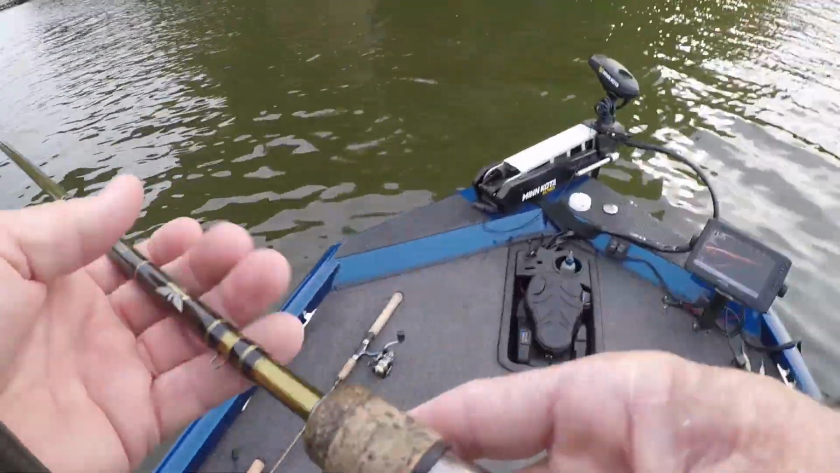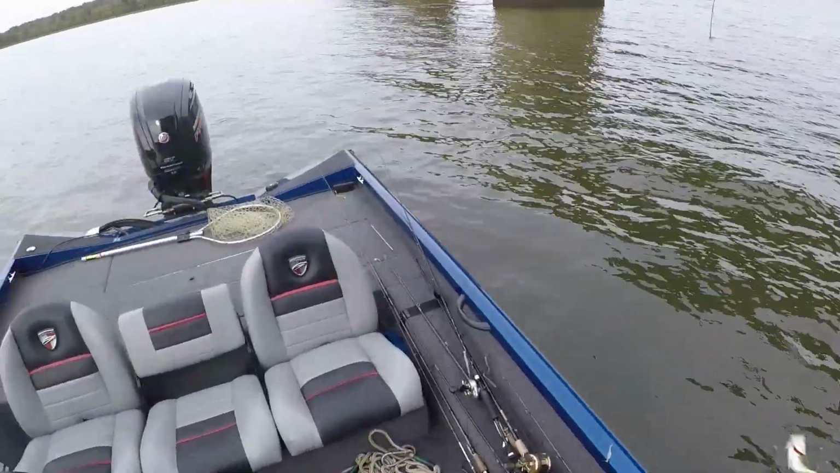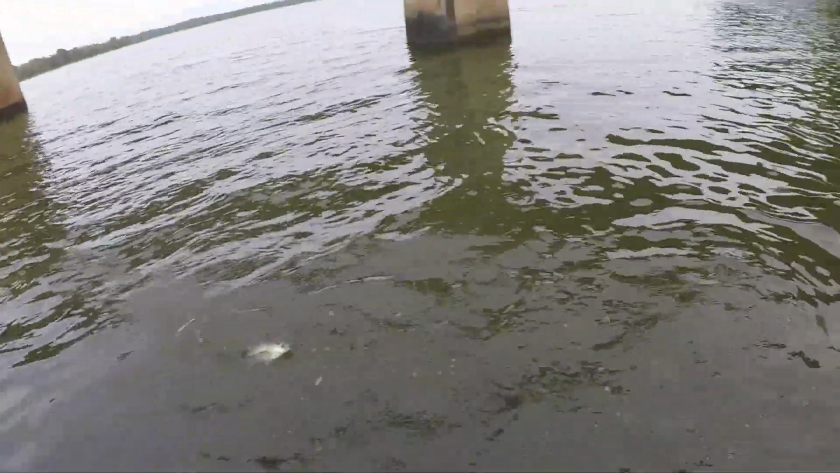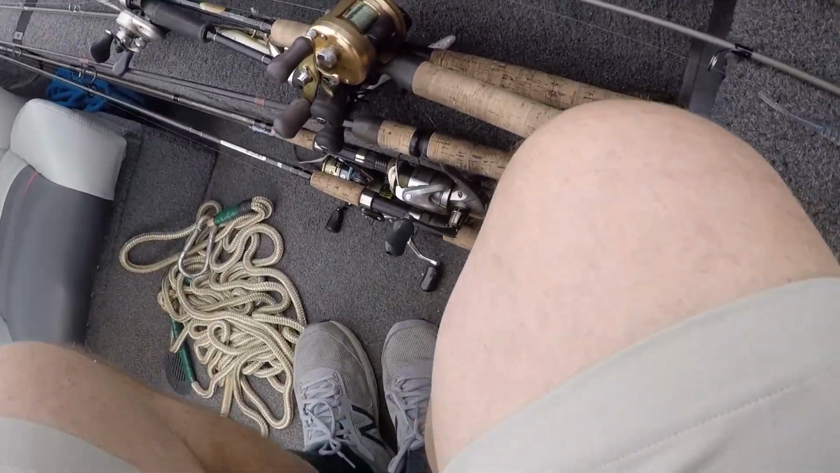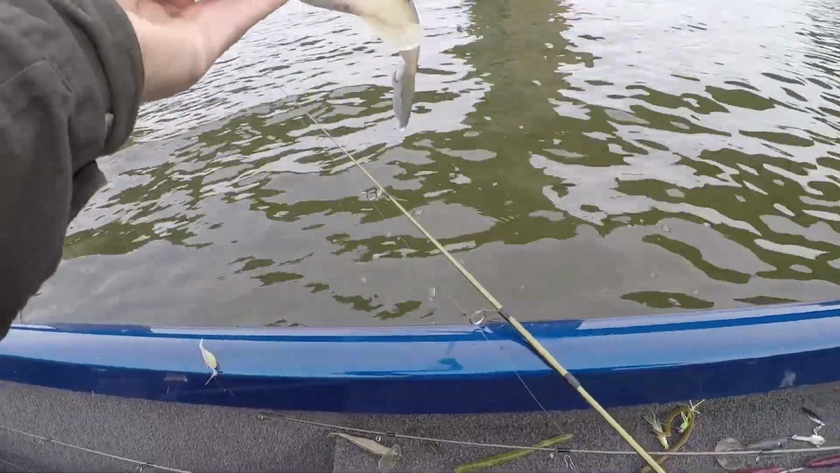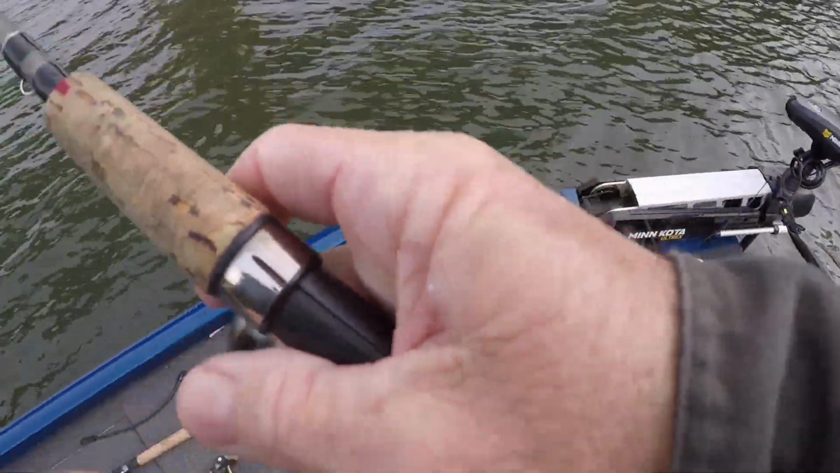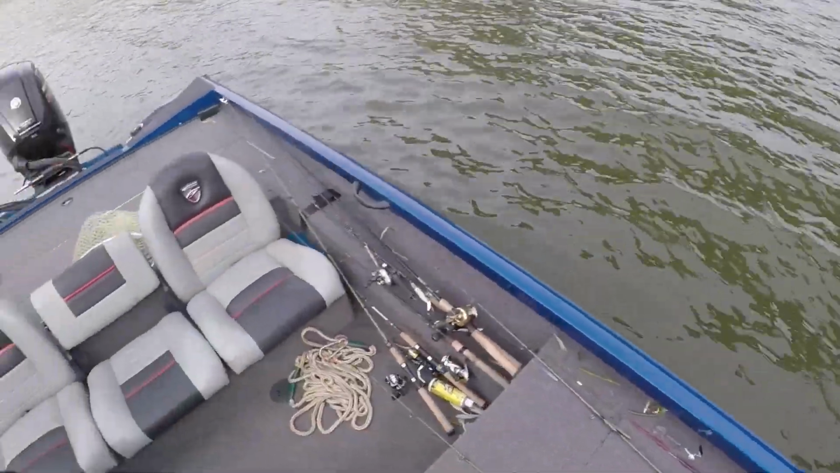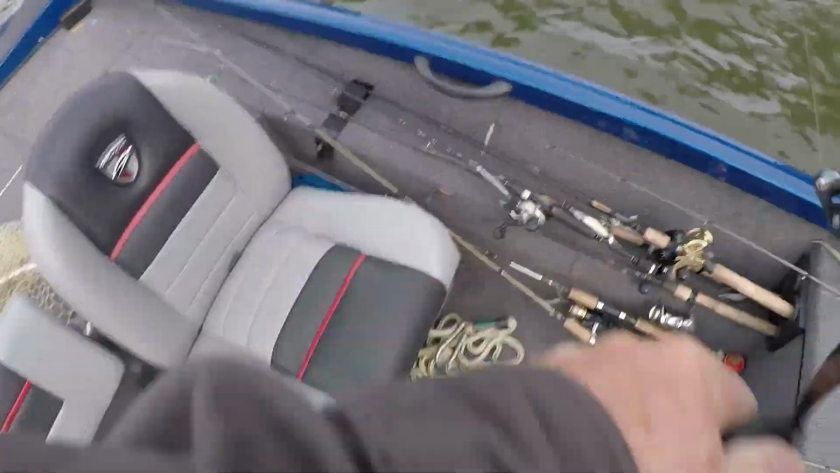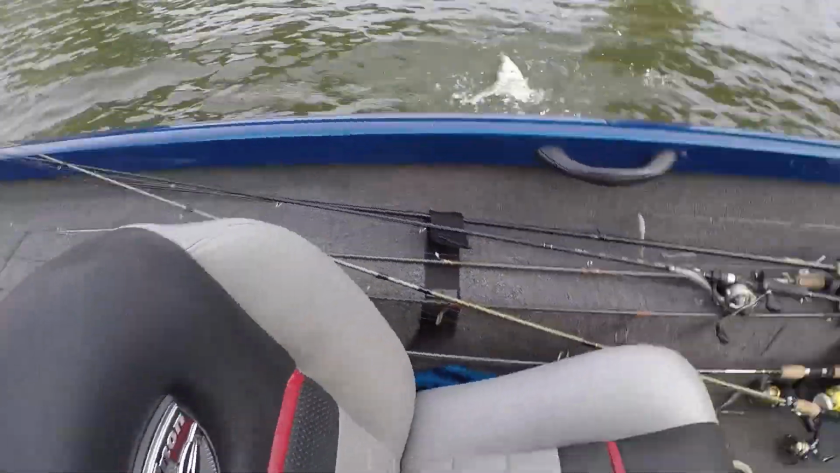Well, guess what, guys? I done fished a bunch of these cement pillars, as y'all can see. And I told you some of these fish are probably bass. Well, I'll be darned. Y'all like, what do you mean you be darned? Guys, this is the first crappie of the day.